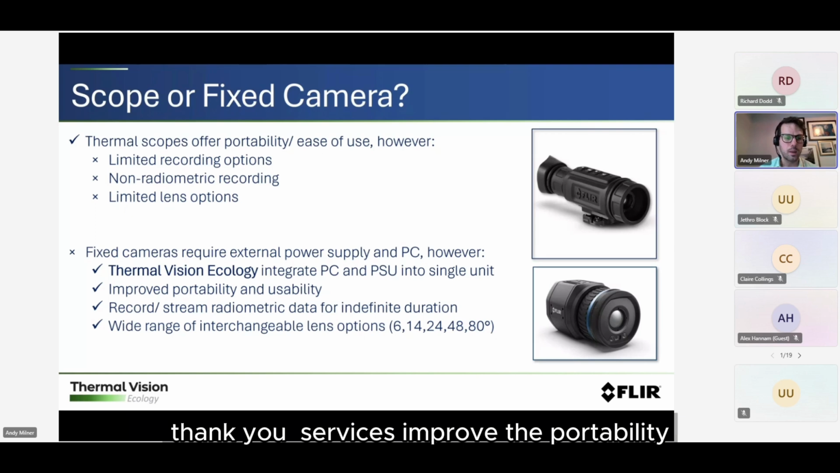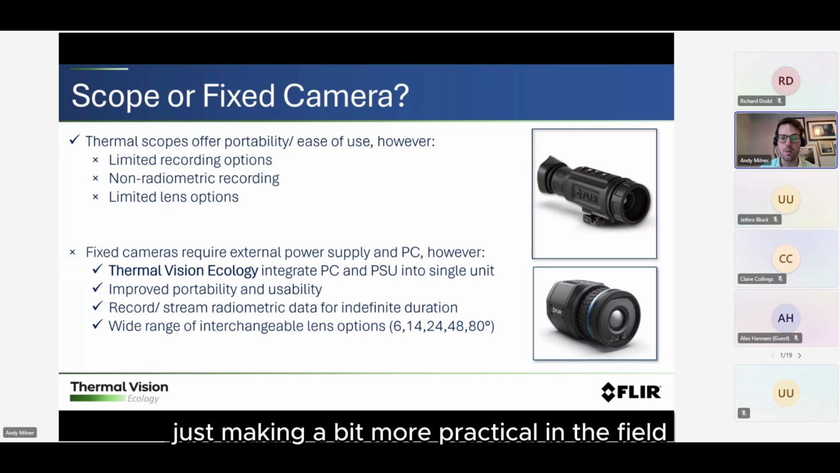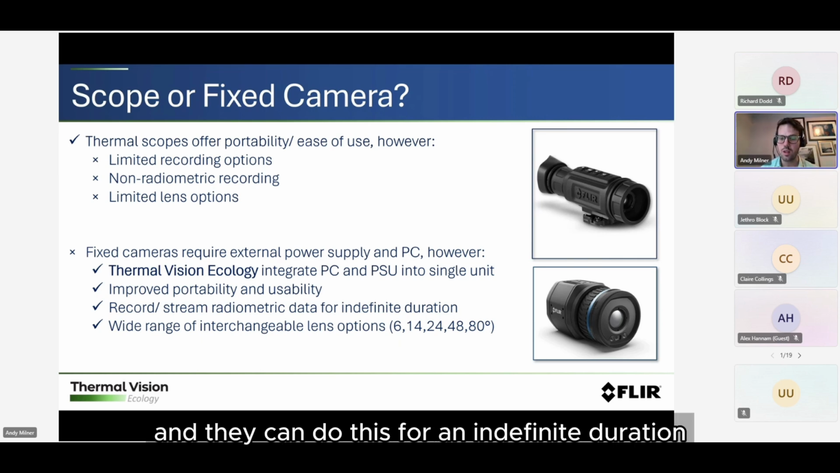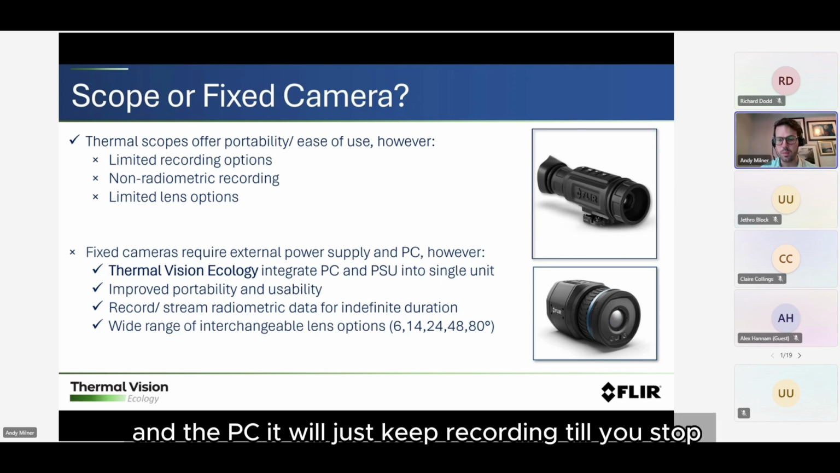Thank you. So this has improved the portability and usability, just making it a bit more practical in the field. What the fixed cameras that we have can do is record and stream radiometric data as well, and they can do this for an indefinite duration. As long as you've got the memory in the PC, it will just keep recording until you stop.